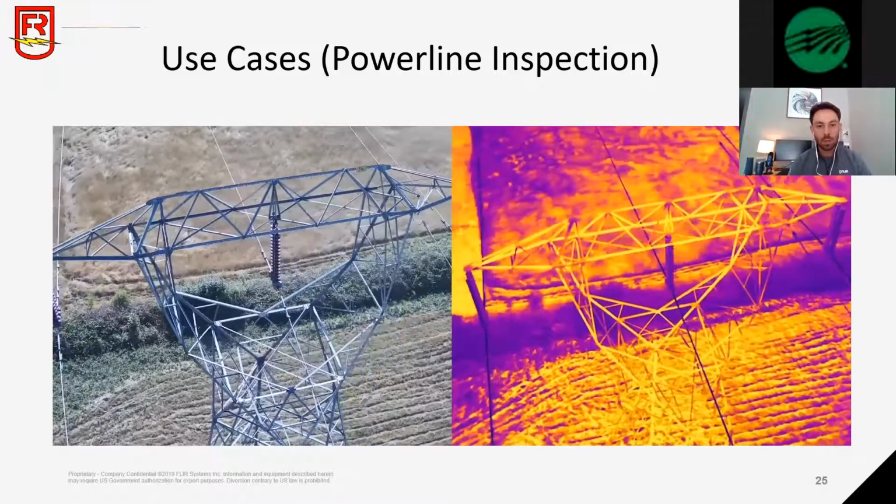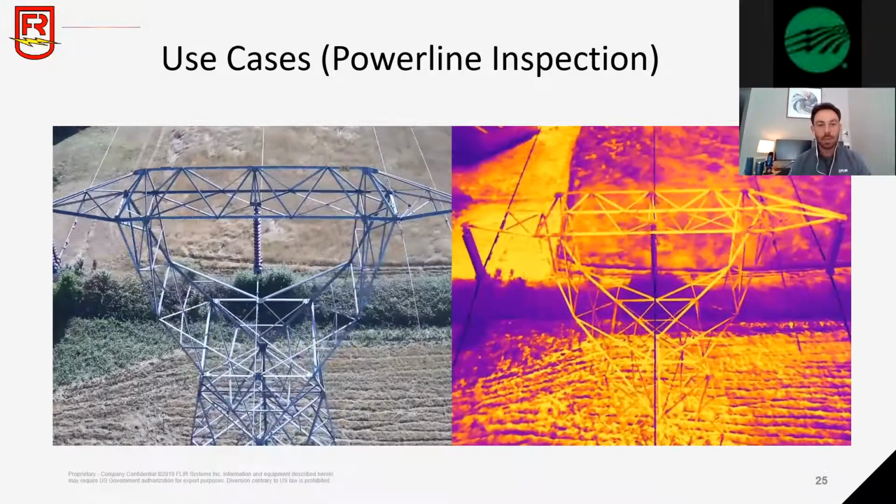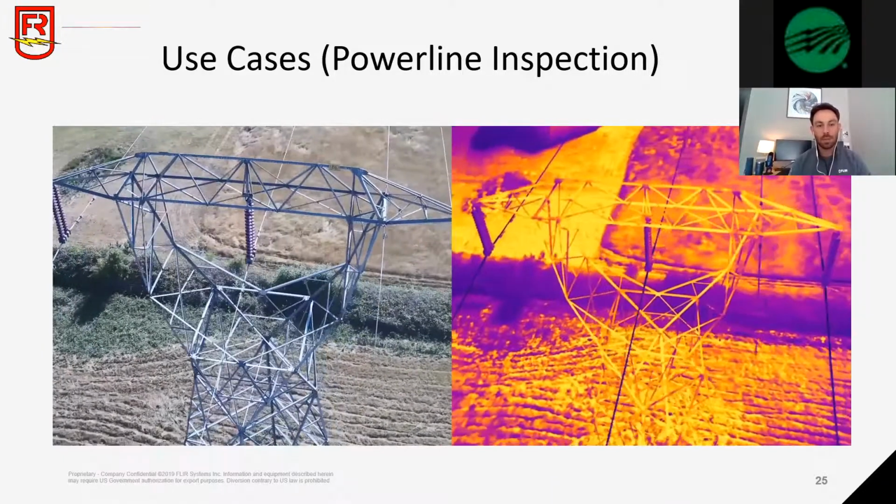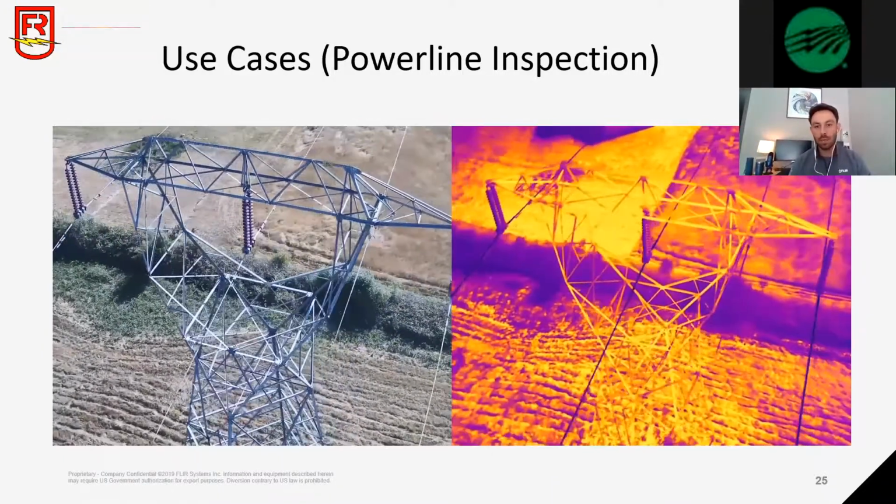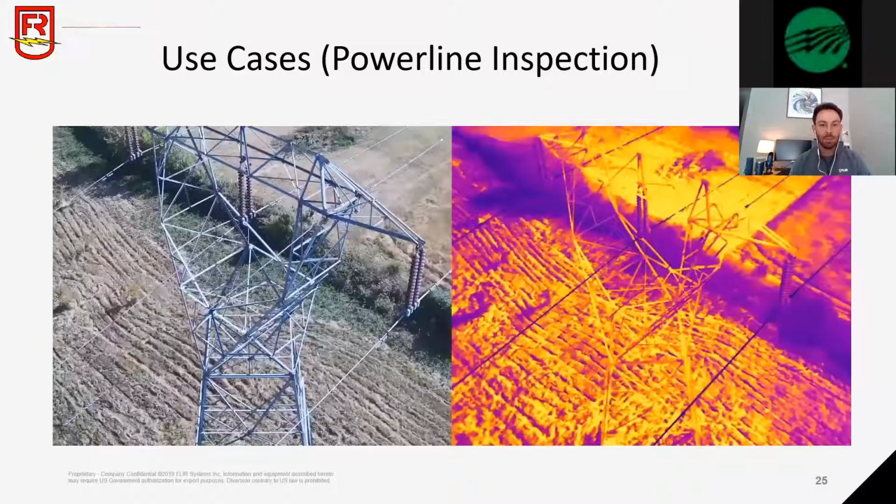So, you can use video, you can use still images, you can create 3D maps. There are a number of different outputs and deliverables that are going to be valuable to the end user. But again, drones are saving time, money, and giving you more data and more insights into your assets than you've ever been able to see before.